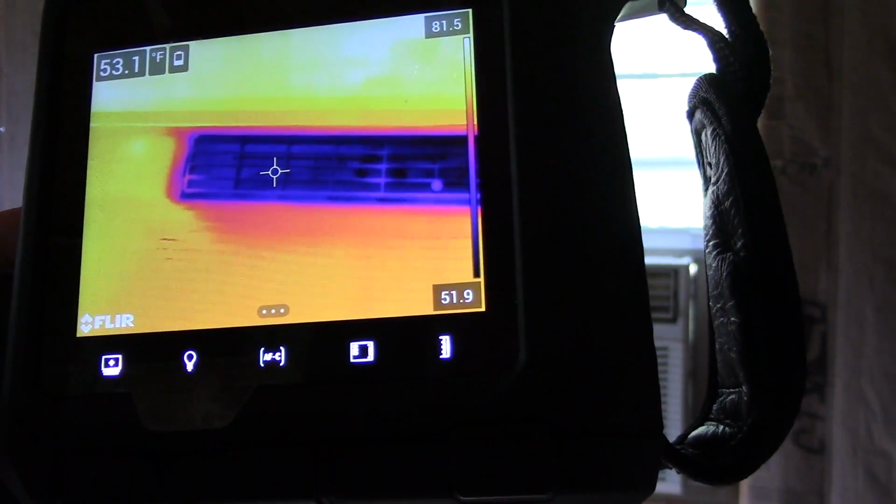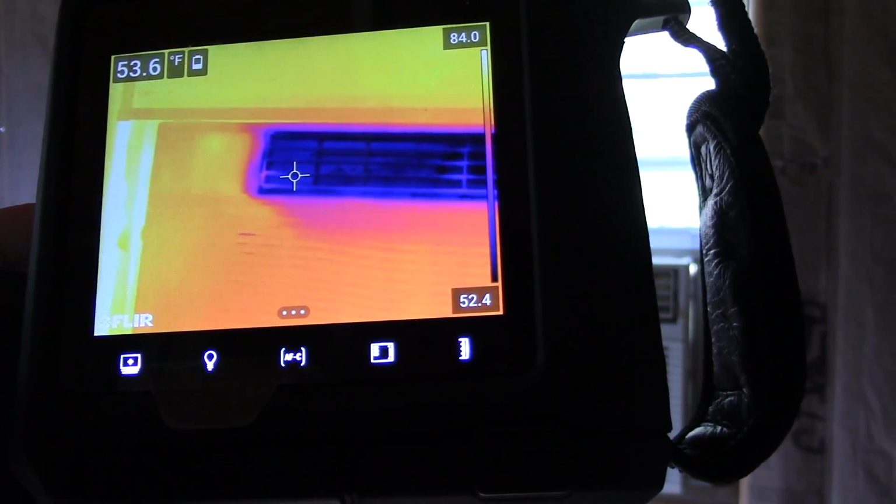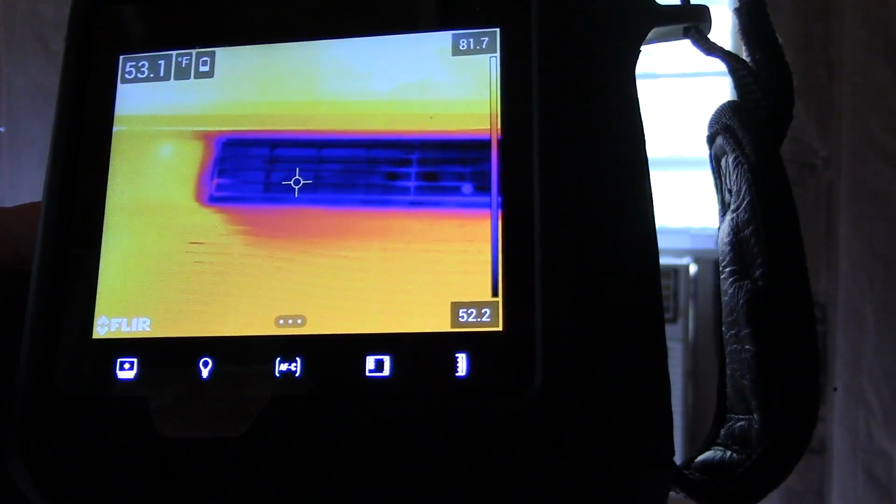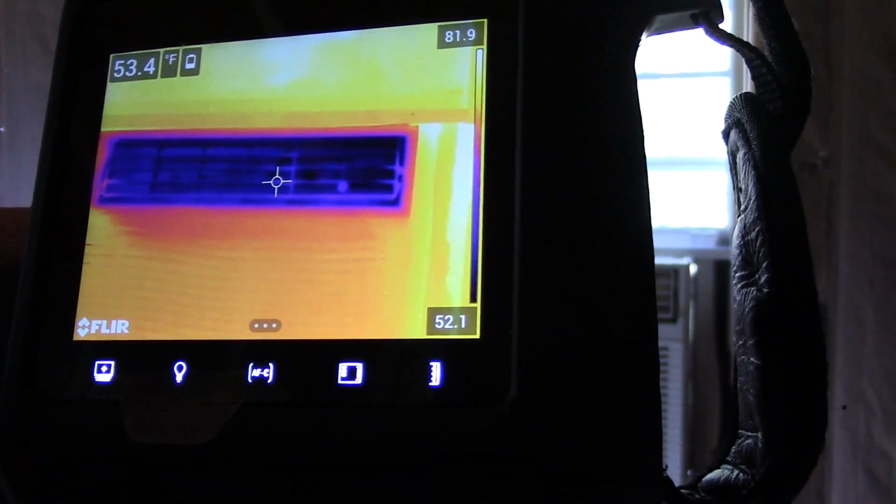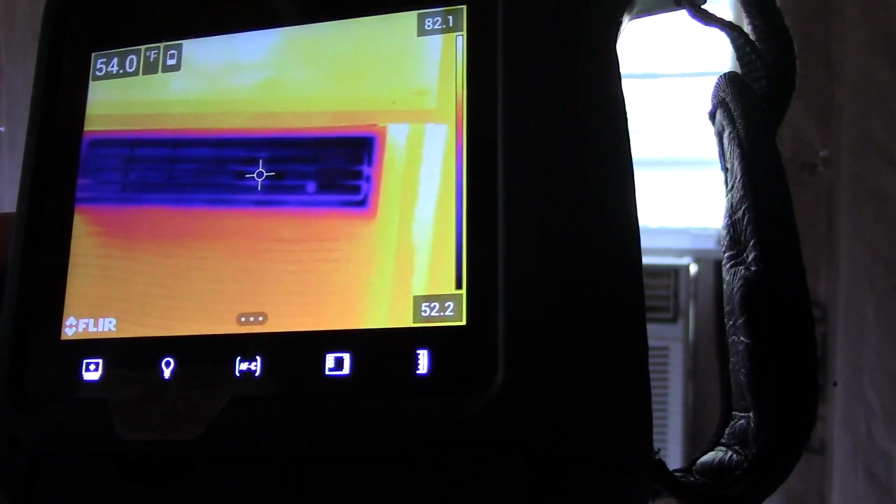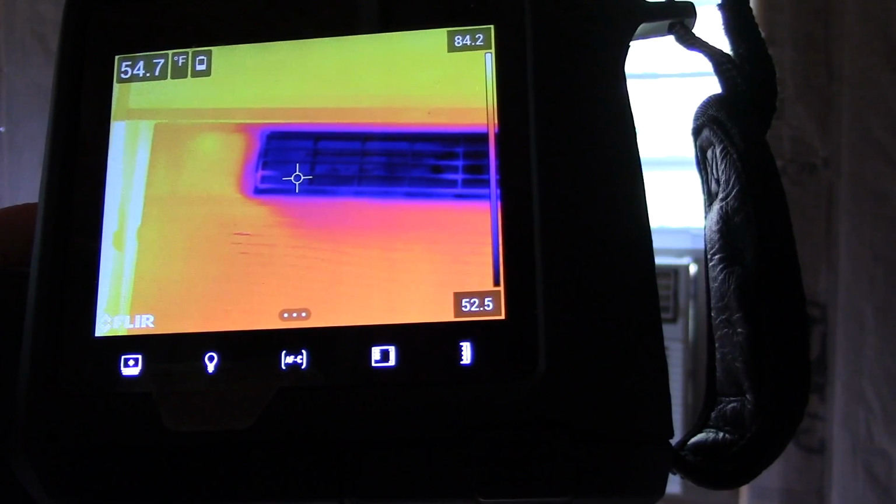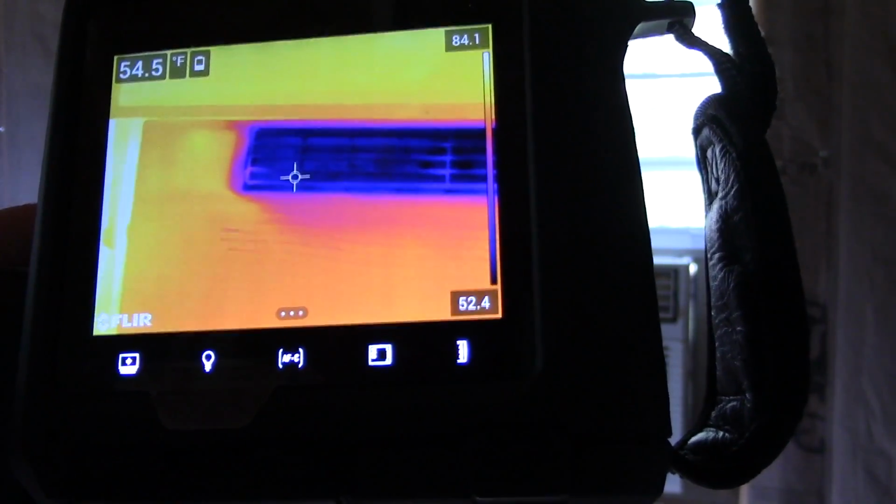Okay guys, now we're back and I want to show you again. This is the window unit that we just put in, and it is blowing out at a brisk 53 degrees. I don't have it on anything exotic, it's just on an energy saving mode. So that is what we are working with.